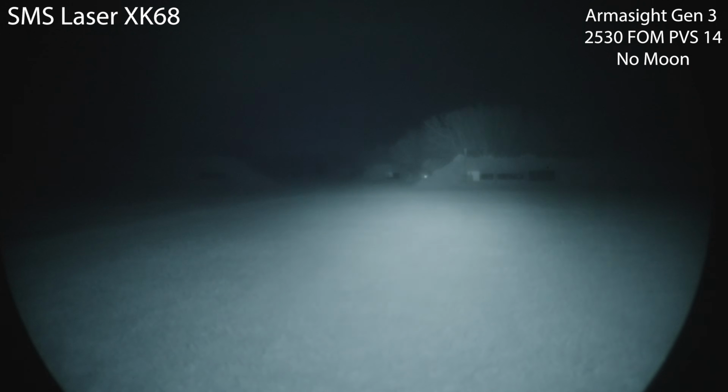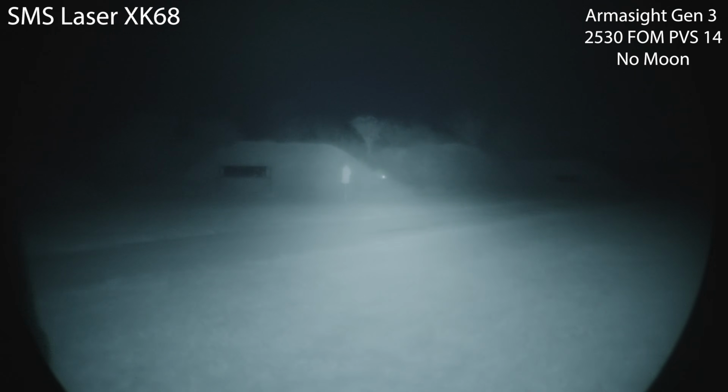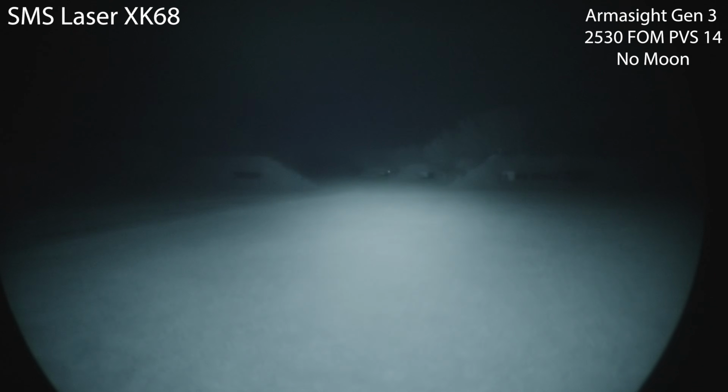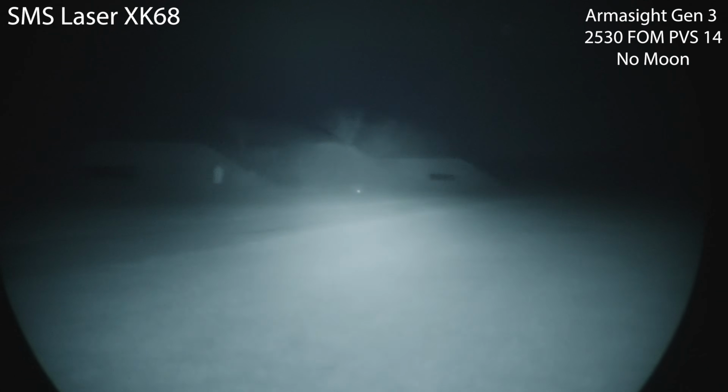And for reference, here's what you guys are looking at. I mean, basically what my eyes see right now, just absolute darkness. This thing lights up the entire range. I was not expecting this, but here you go. So there's the 100, 200, 300. I can just barely make out the 400 and just barely make out the 500.